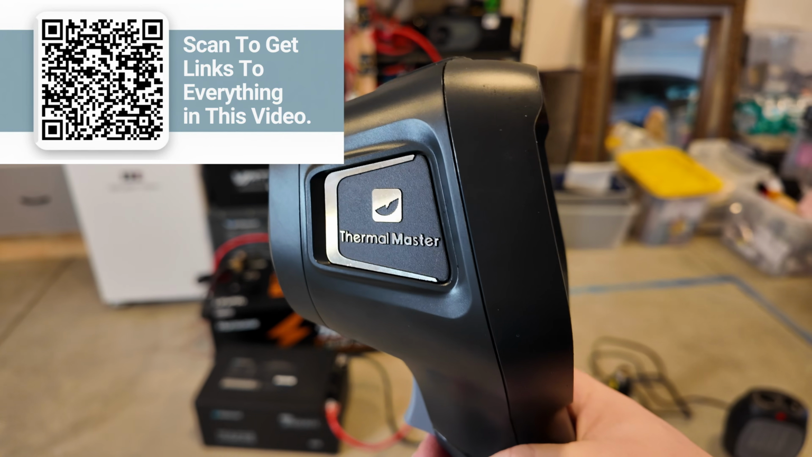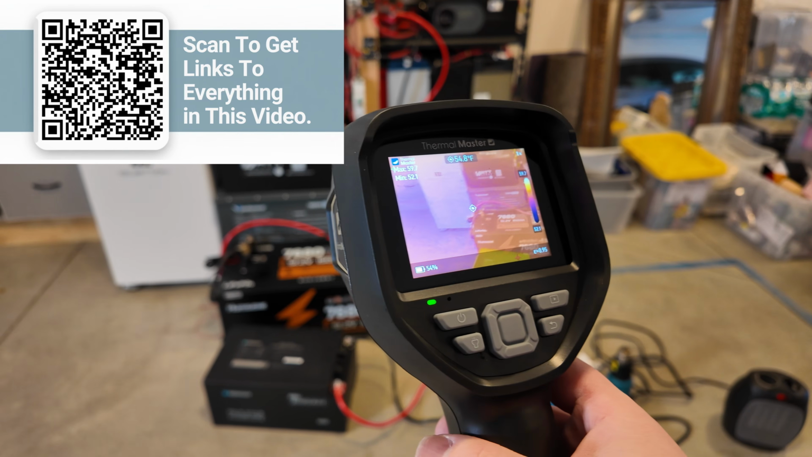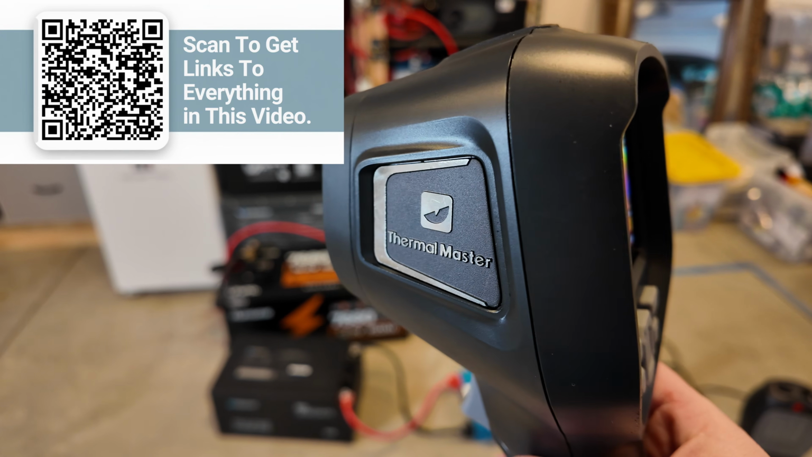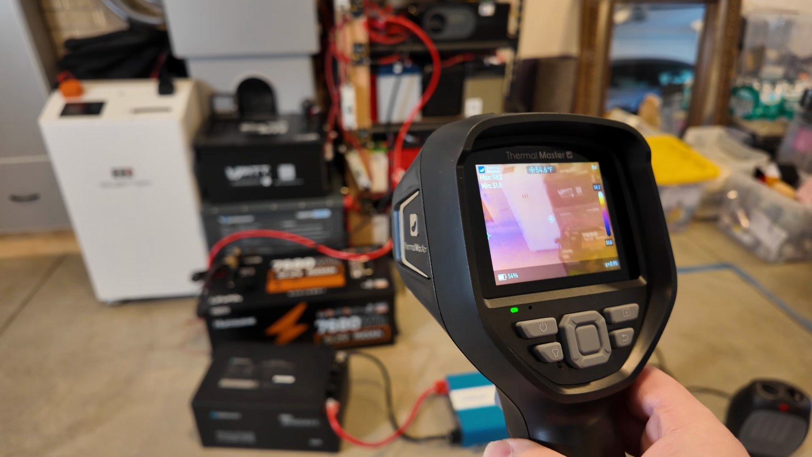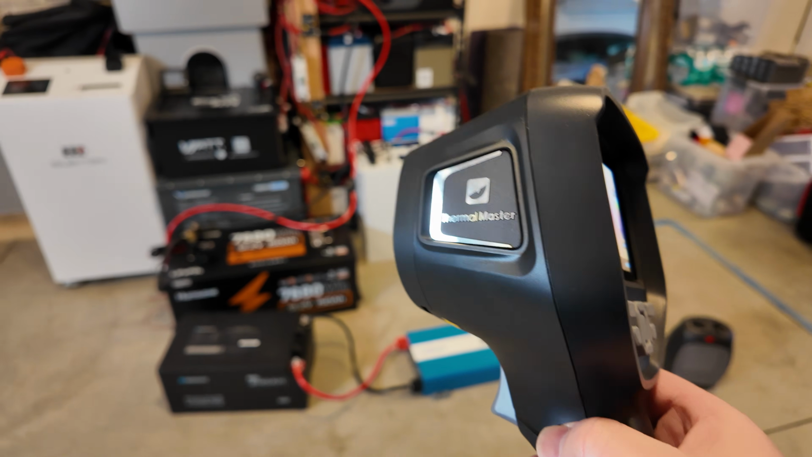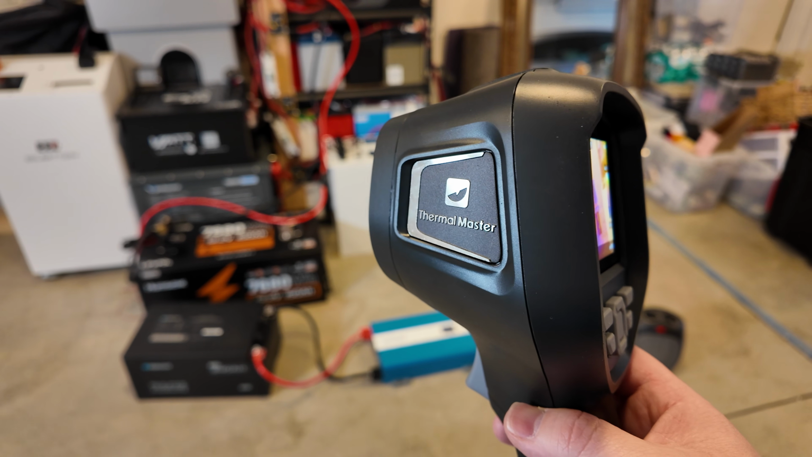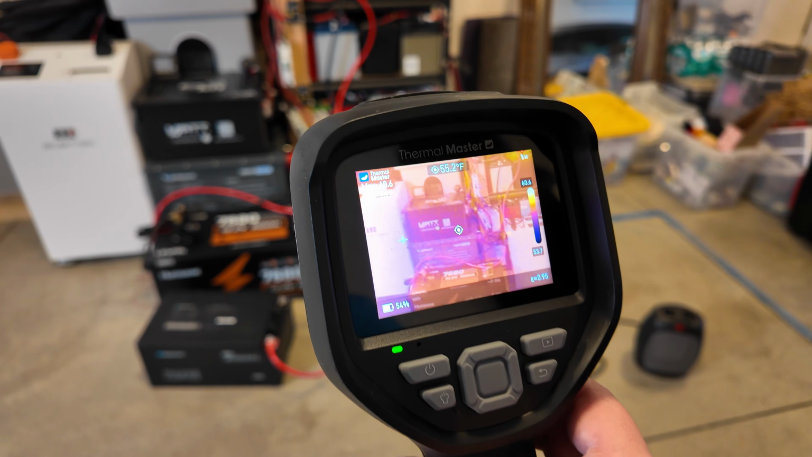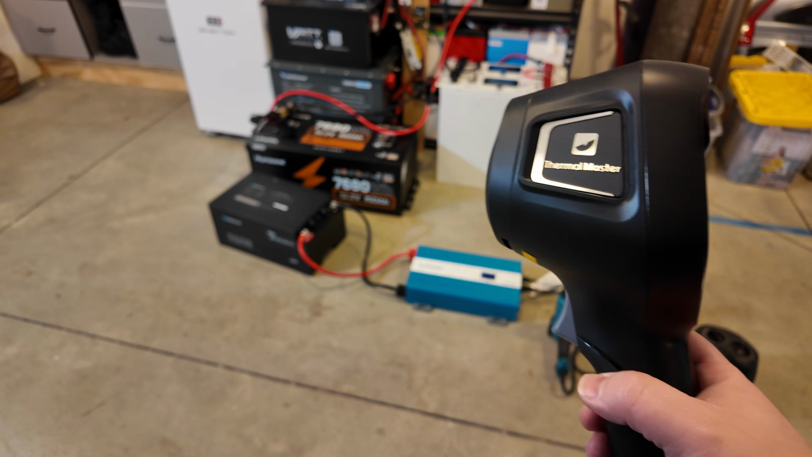Full disclosure, Thermal Master did send this out to me to test and review. That was months ago. I've had this for a long time, and I get to say and do whatever I want with this. And of course, I will be honest and upfront with you. Spoiler alert, it has impressed me and then some. They've really done a nice job with this. So let me demonstrate how powerful this tool is.